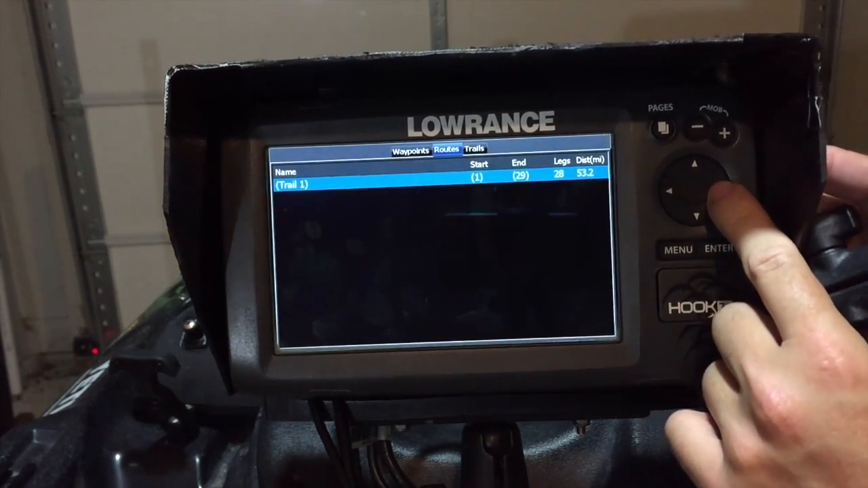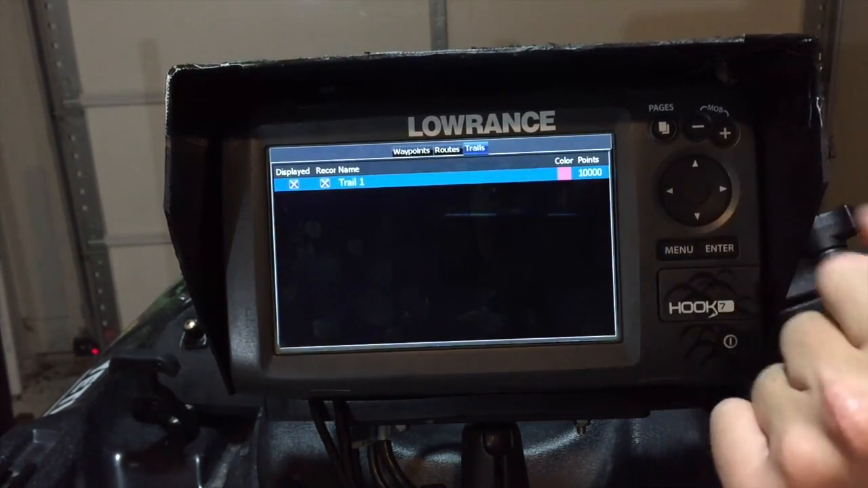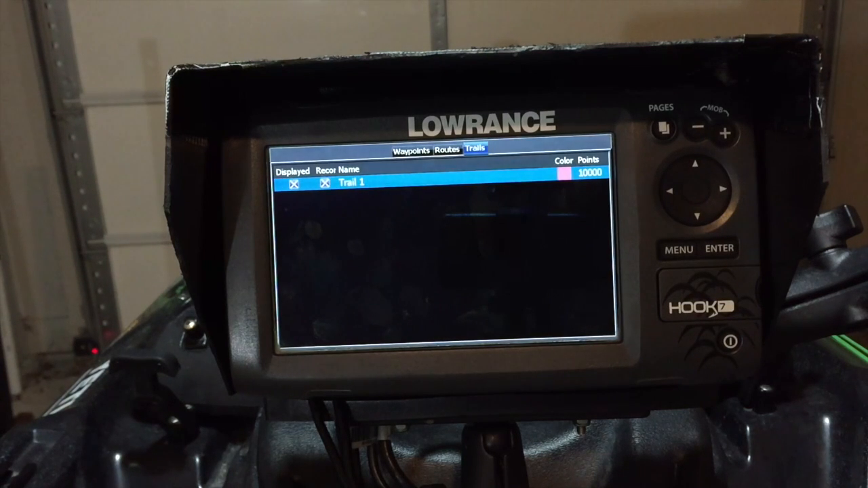And of course, the last one is the trail. So I have it set at one trail right now. And I do follow the same path whenever I go and fish this one particular spot. I have it set in purple or magenta, and I can turn that color on and off.